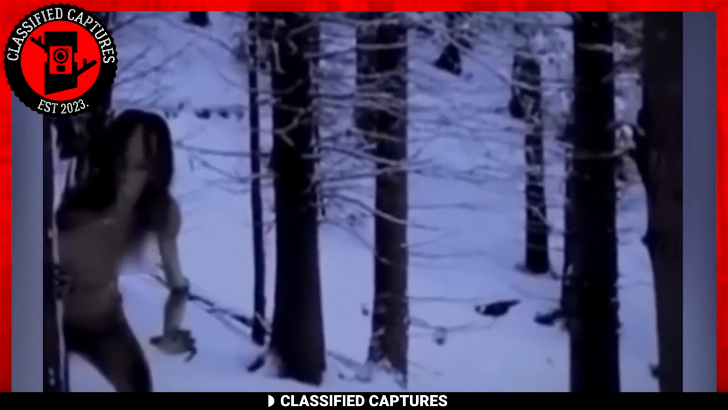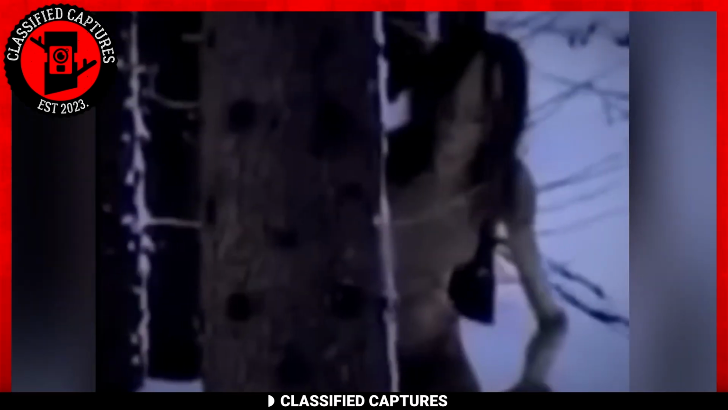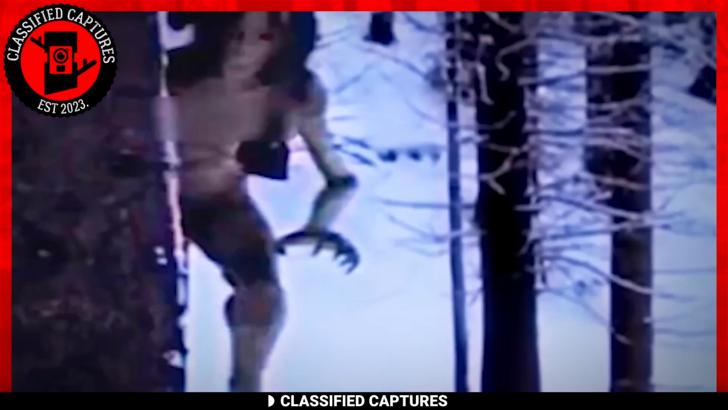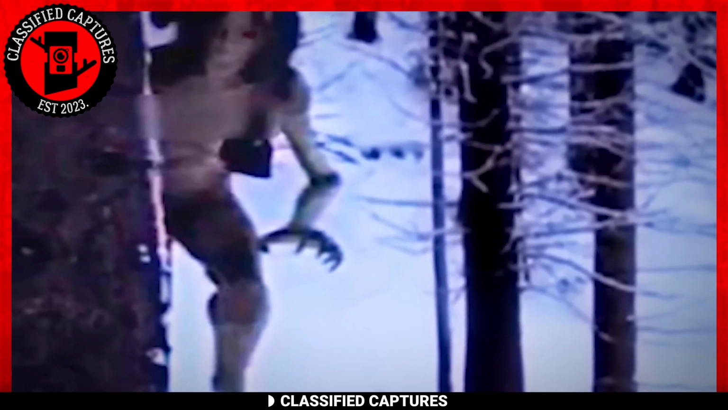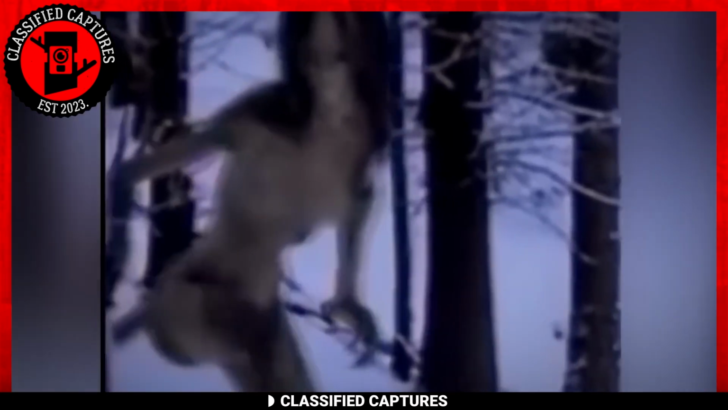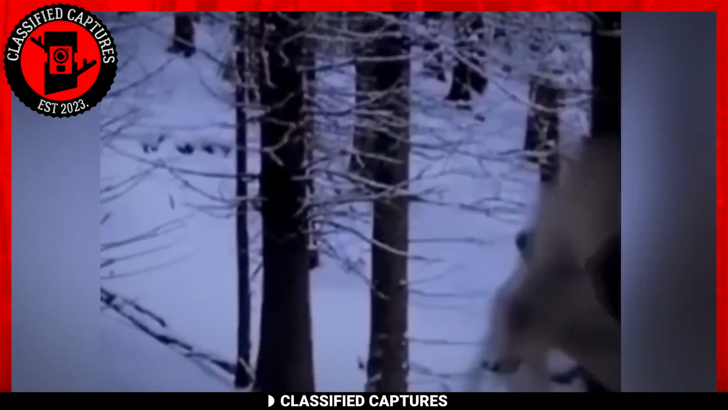Next, we have something that you should really be afraid of. The footage starts with a mysterious creature peeking from behind a tree. It's a humanoid creature, but unlike the ones we've already reviewed today, this one is not ape-like. Instead, it's feline or cat-like. It has a human-like body with a tail and fur to match. Dark, human-like hair adorns its head as it casts a careful gaze in the direction of the camera.